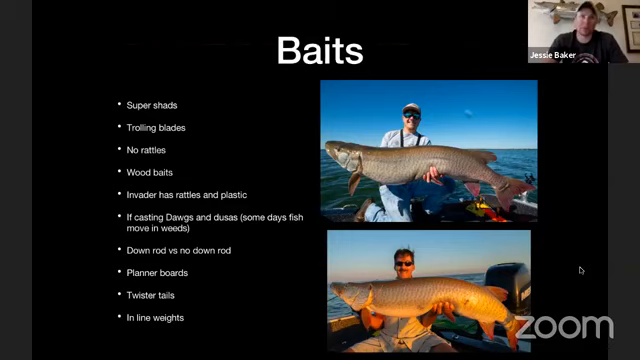I had one day a couple of years ago, we had a 49.5, a 50.5, and a 51-incher all casting in October in the weeds, but that happens very, very rarely. And then the next day I went out and did it again. Saw one fish all day, and then the trollers out in the flats crushed them. But again, there are times where they do go shallow.